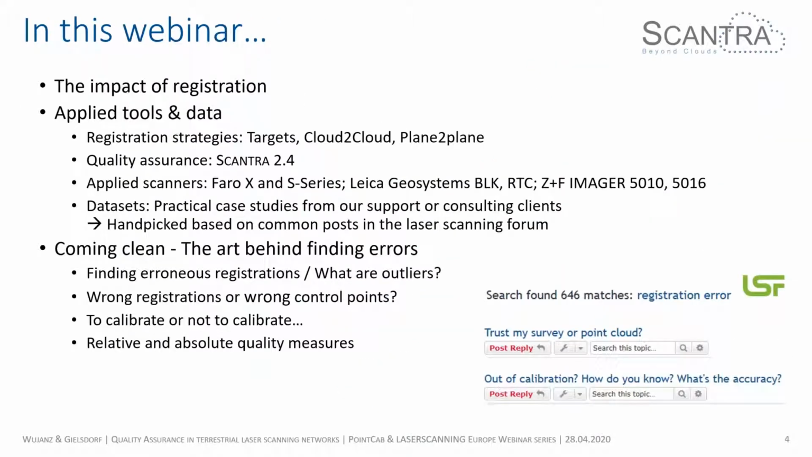In this webinar, at the very beginning, I will talk about the impact of registration itself. In terms of tools, I will use all different registration strategies: targets, cloud to cloud, plane to plane, or a combination thereof. And for quality assurance, I will use the latest release, Scantra 2.4.